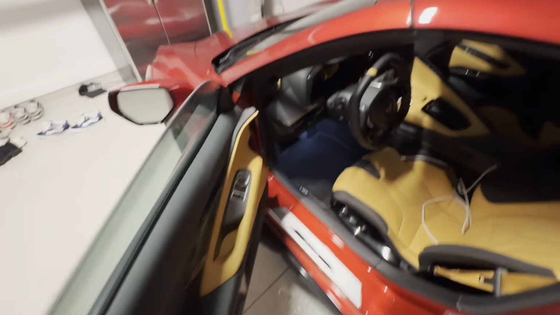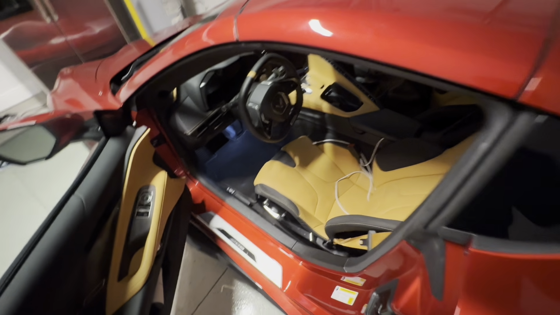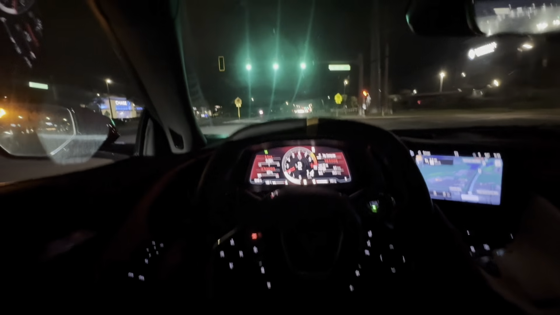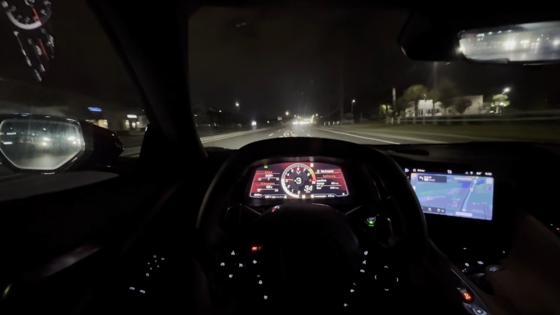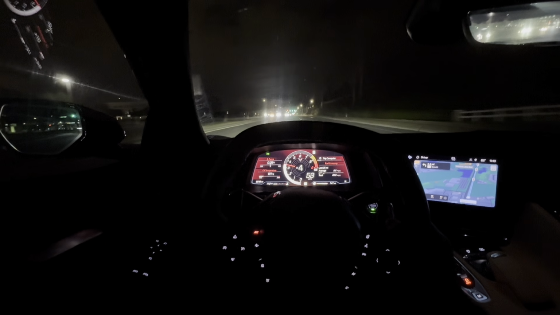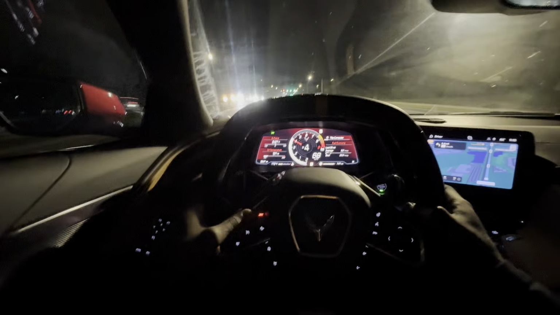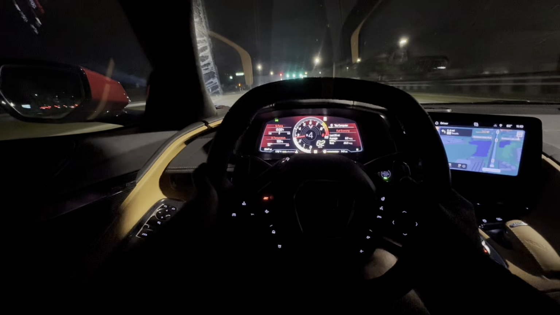All right, as you can see, tanning seats. I'm gonna put my backpack over there real quick. And we're just driving to the gym tonight, all right, y'all? All right, here we go. And I don't know if you guys can see it, but it has the paddles too. It has like the up and the downshift paddles.